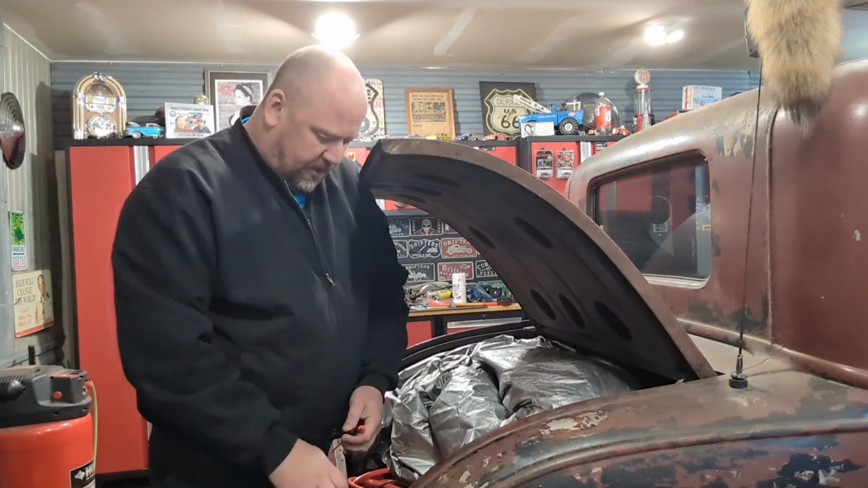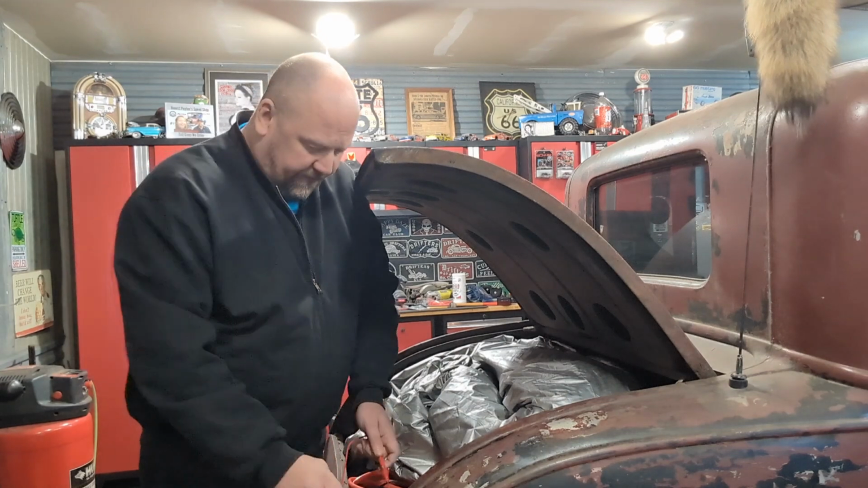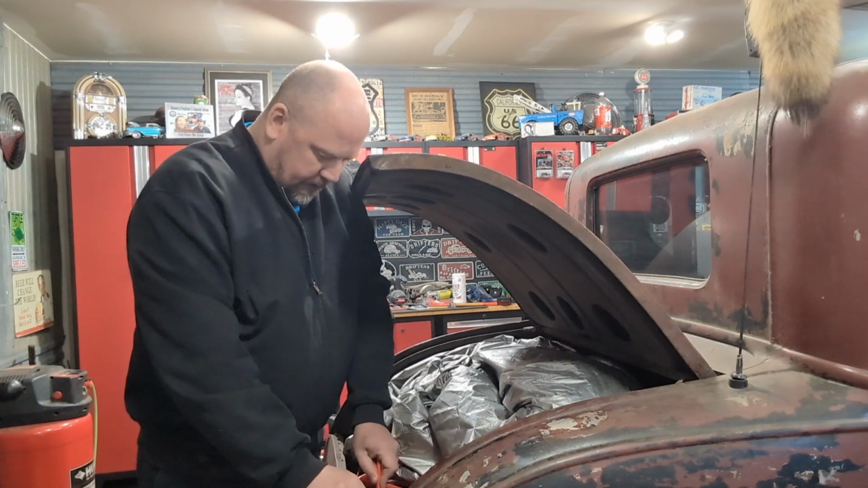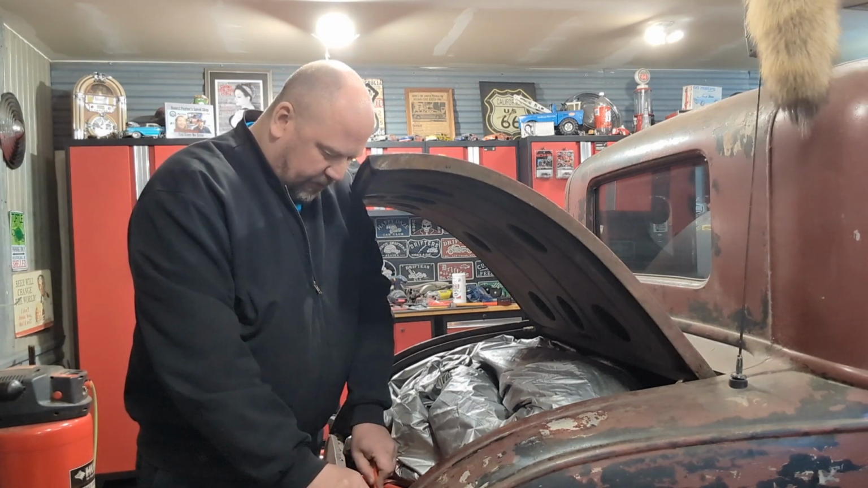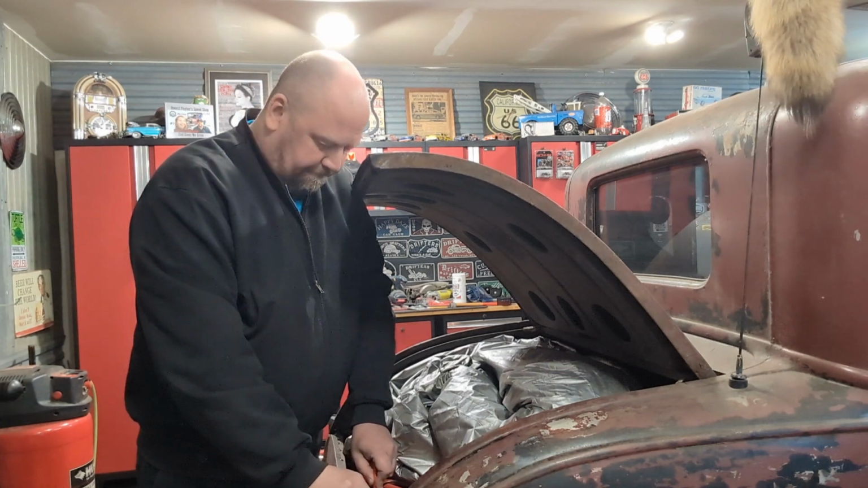Take two. We're going to check Clyde's battery. Got the ends off. Put there and there. And we've got 11.77 volts. Do you think it'll start this turd? I think it will.